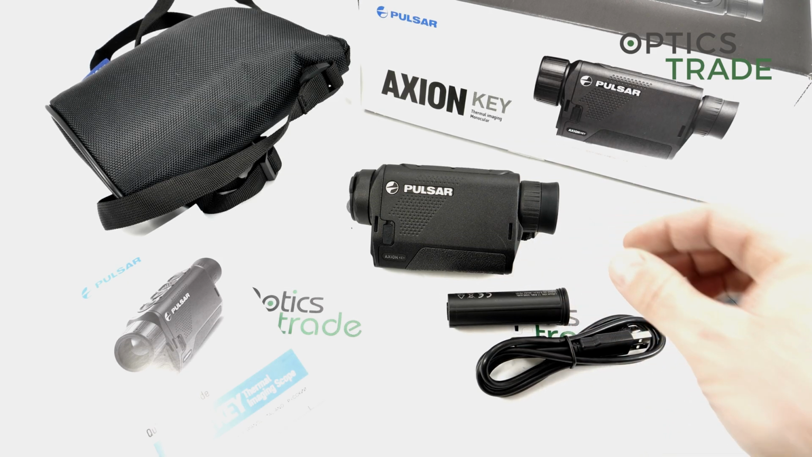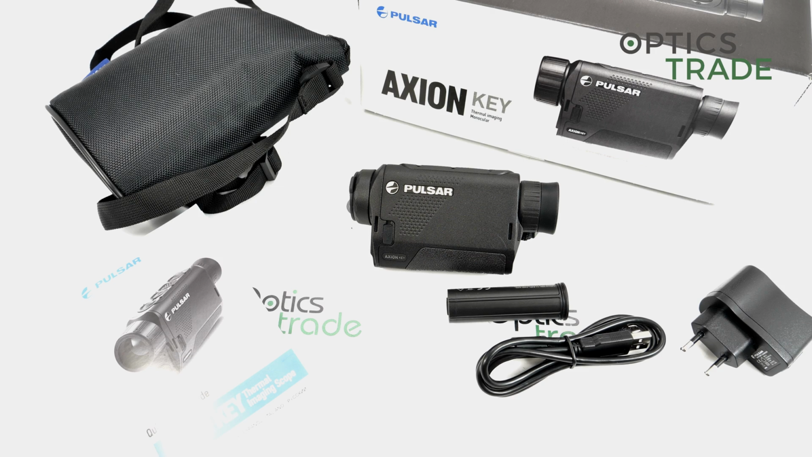Changeable battery, fully waterproof, well made, and still 950 meters of detection range. I would say it's almost hard to imagine that in 2020 you're able to buy such a good device for less than 1,000 euros. 3 years ago this was unimaginable.